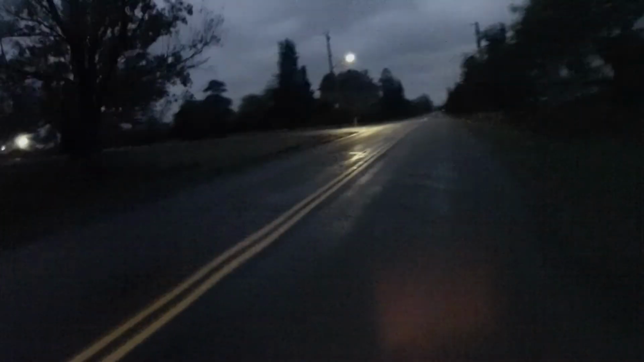I really need a fender on this for night riding or wet weather riding, but there's the headlight on there. You probably can't see anything with how wet it is. Ooh, flames, did you see that? Well, let's take a turn down here, I think.